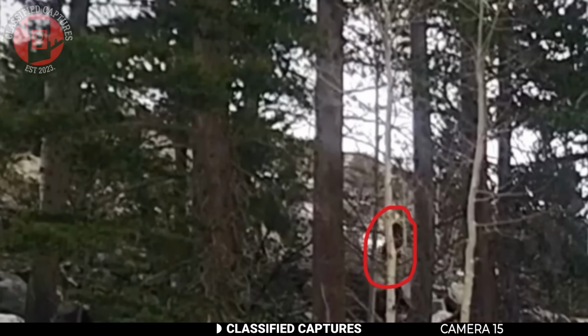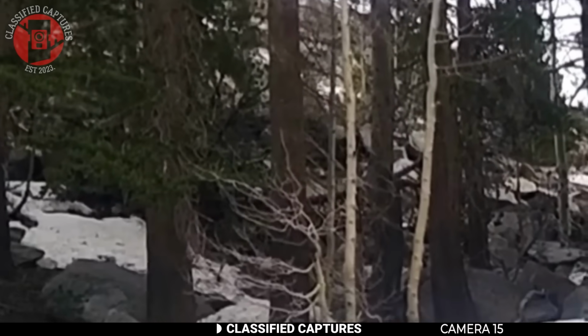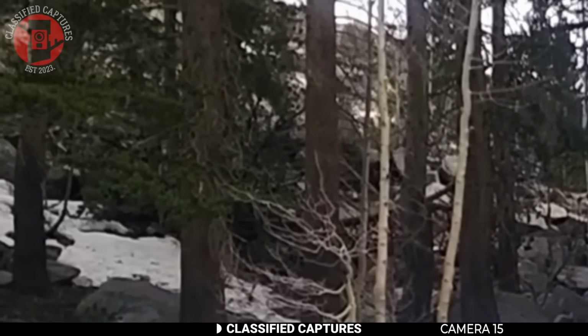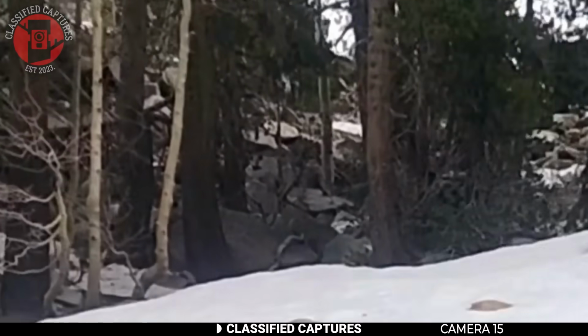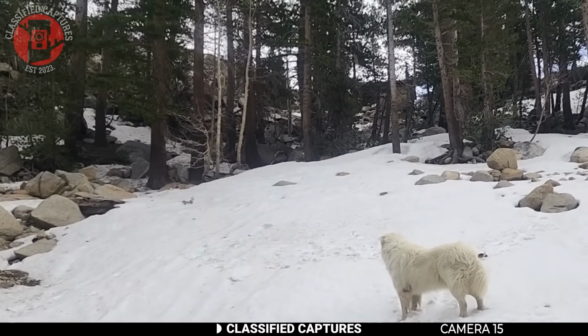What's odd is how fluid the movement was. It's as though it were gliding through the trees. There was no stumbling or tripping like a person would in the snow. Now, this area is actually known as a Bigfoot hotspot, so a lot of folks believe that's actually what it was, but others are skeptical.